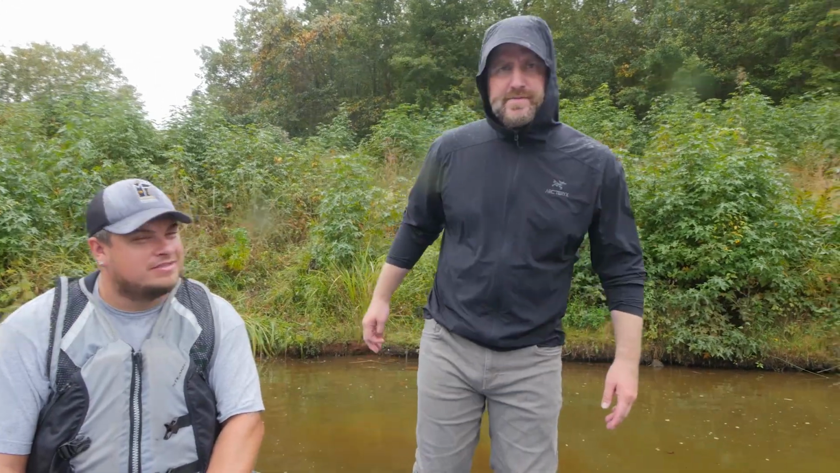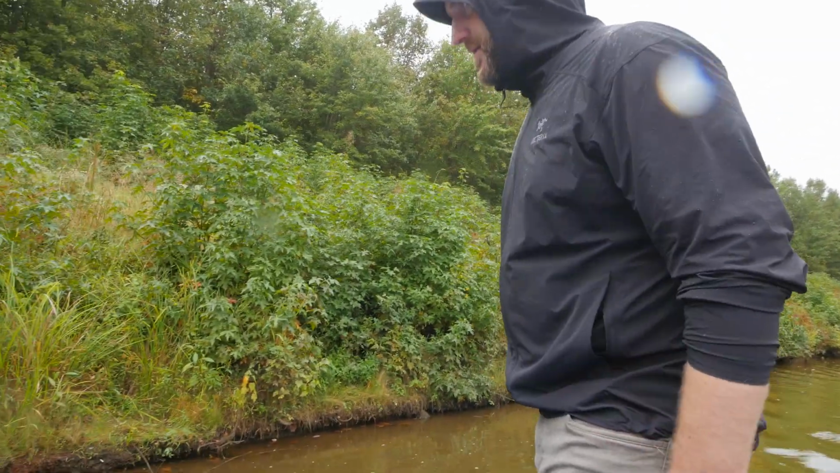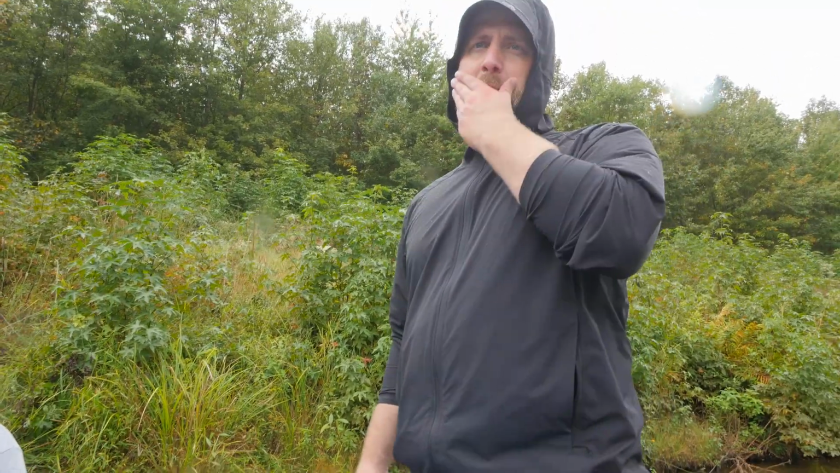How deep does it get? Only about 4.5 to 5 feet. 4.5? Nothing. All right. So now we're on to, let's go identify whatever bodies of water are within a 5-mile radius that could be a potential spot where we are intentionally dumping. Yep.